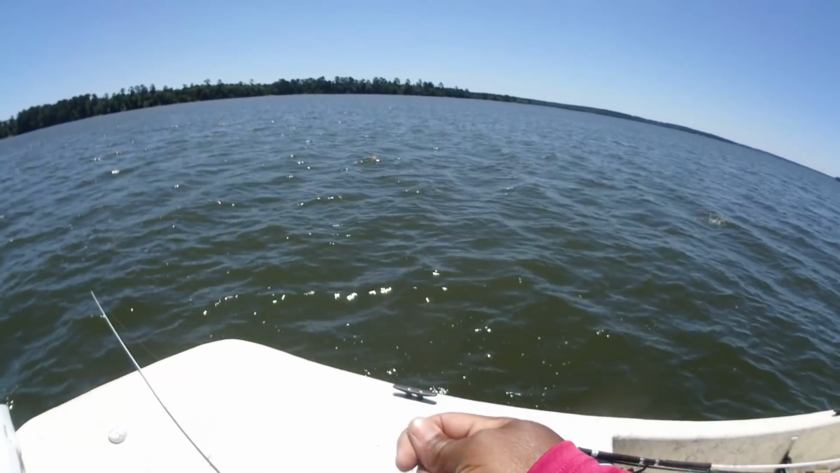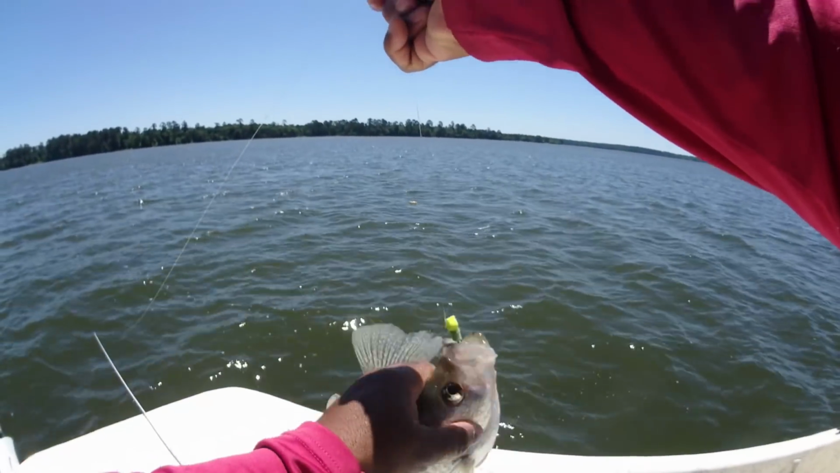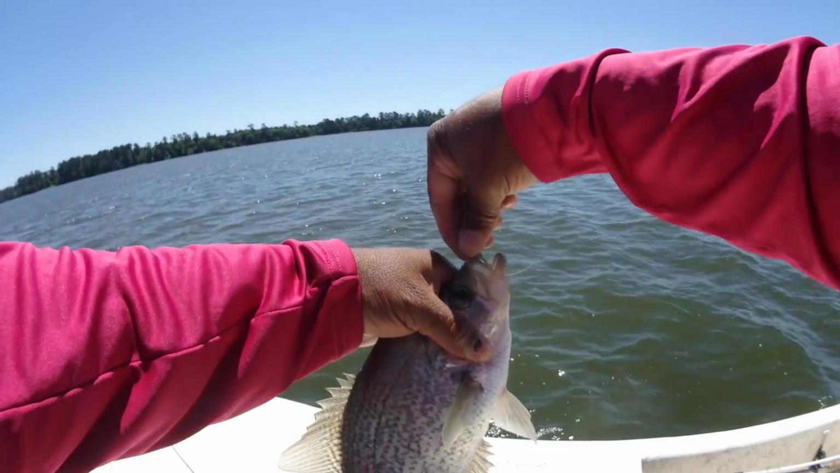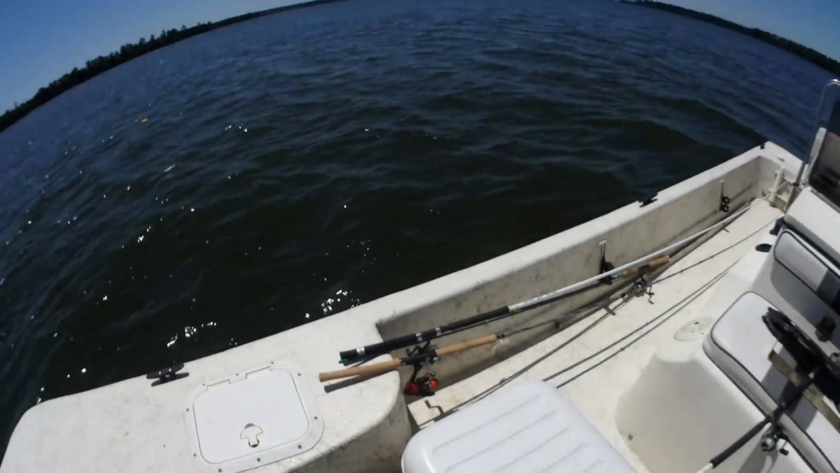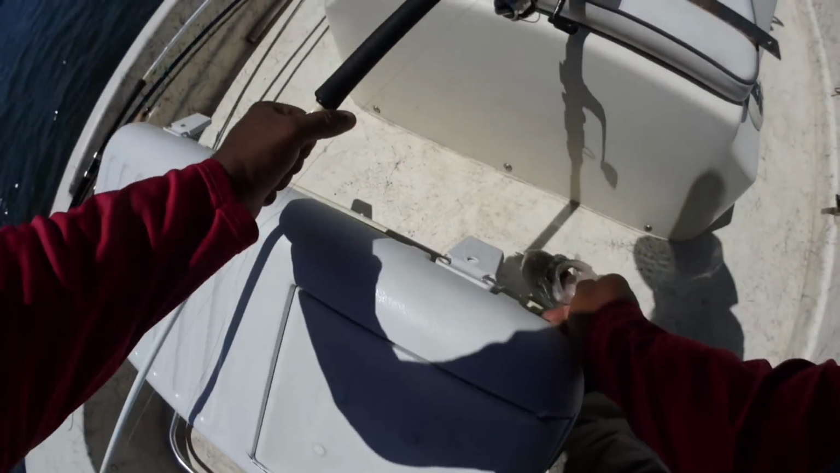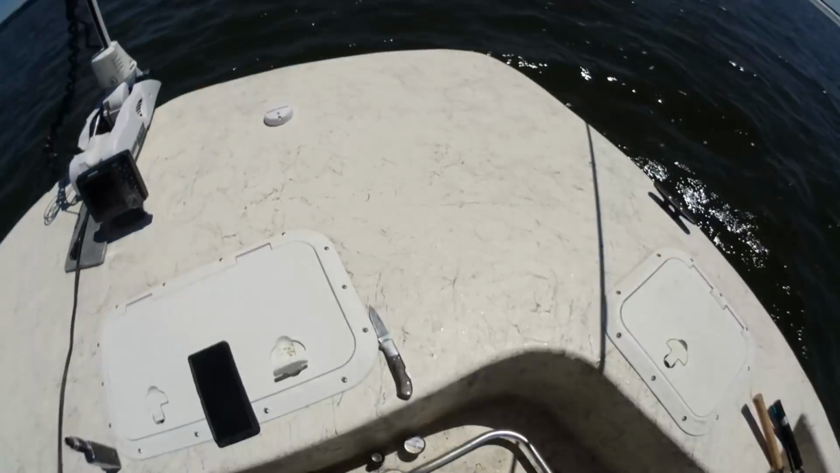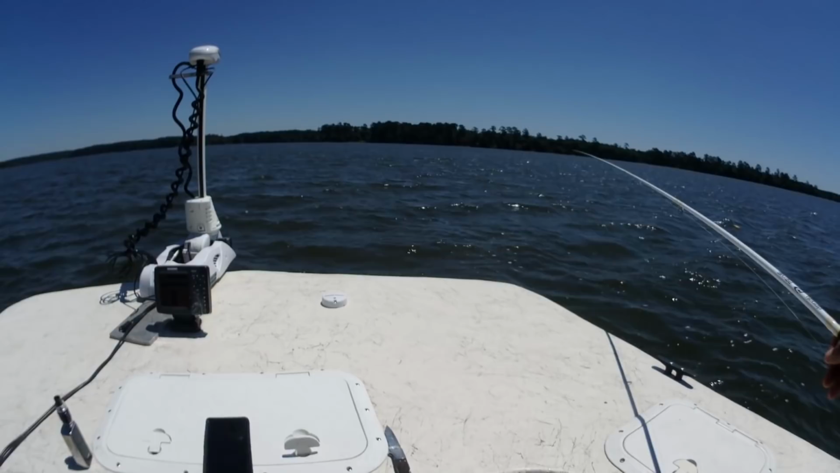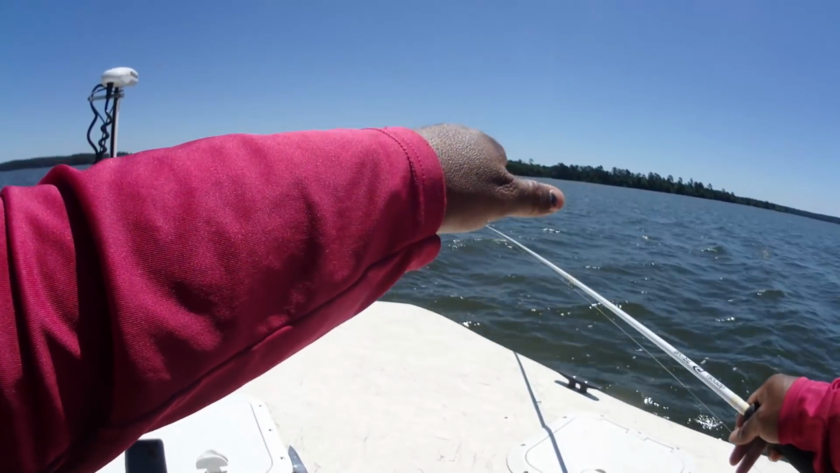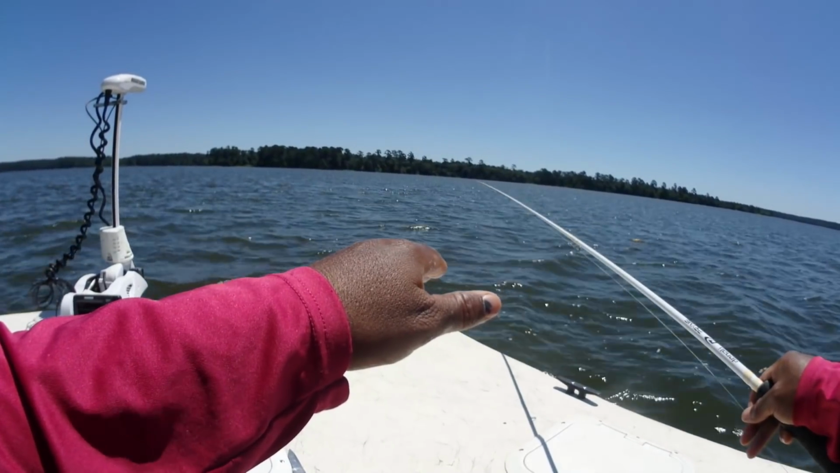Well, I stopped recording to change jigs, and I guess as you can see, the jig is working. Yes, sir. Yes, sir. Now, me having that extra weight on there prevents that line from bowing from the wind, and I stay in contact with that jig.